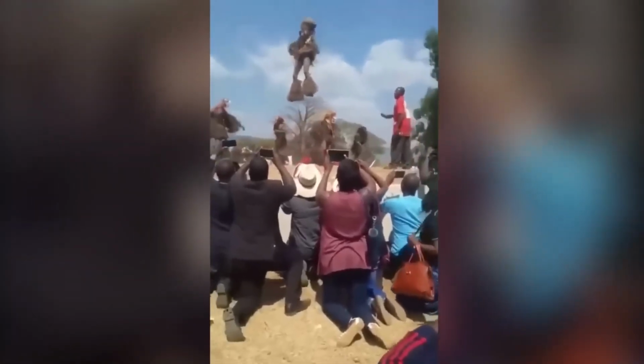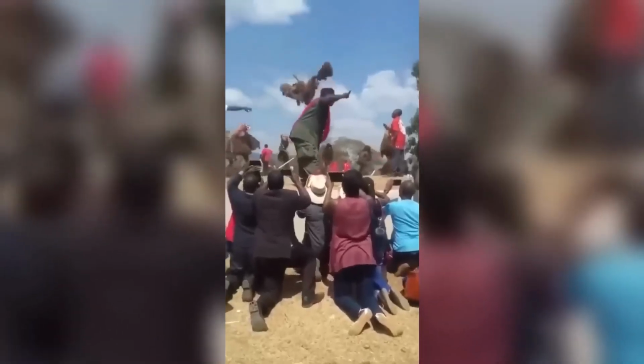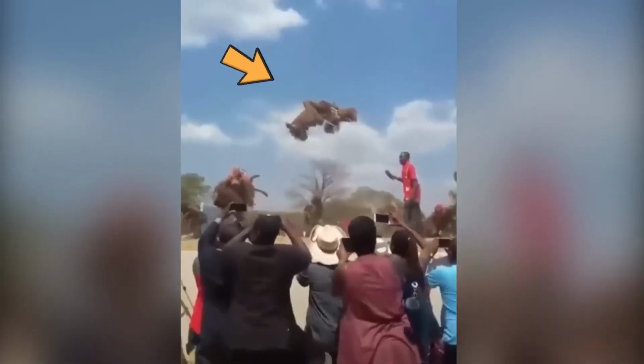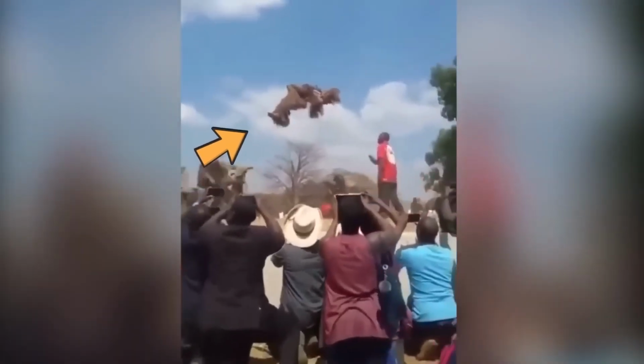Although it resembled a mermaid or an alien, it actually looked more like a boy. However, the reality behind the levitation was not as mysterious as it seemed. In fact, it was just a simple trick involving thin strings that helped the individual hover in the air.